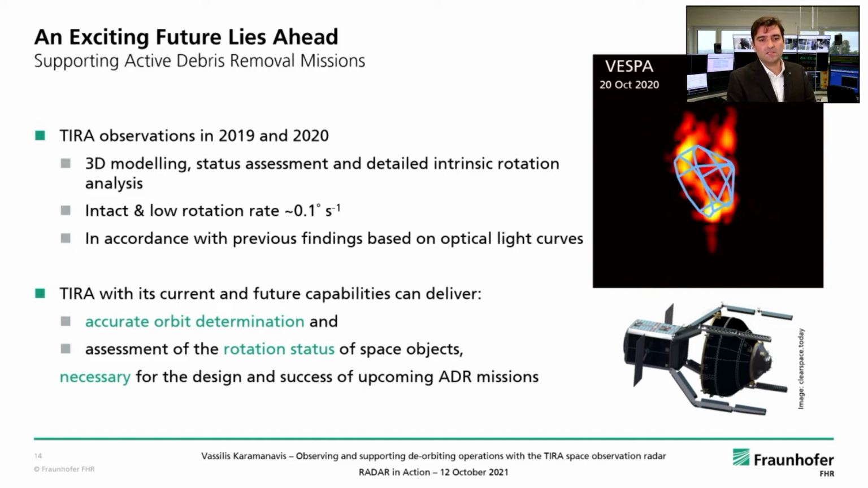And this helps us in obtaining this intrinsic rotation for the target. And what we have seen is that the target is intact and shows a low rotation rate of about 0.1 degrees per second. That is actually in accordance with previous findings that were based on optical light curves.